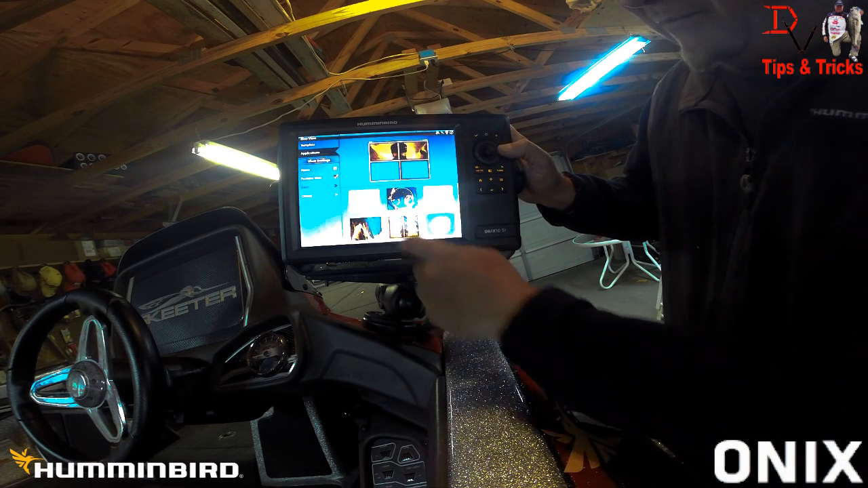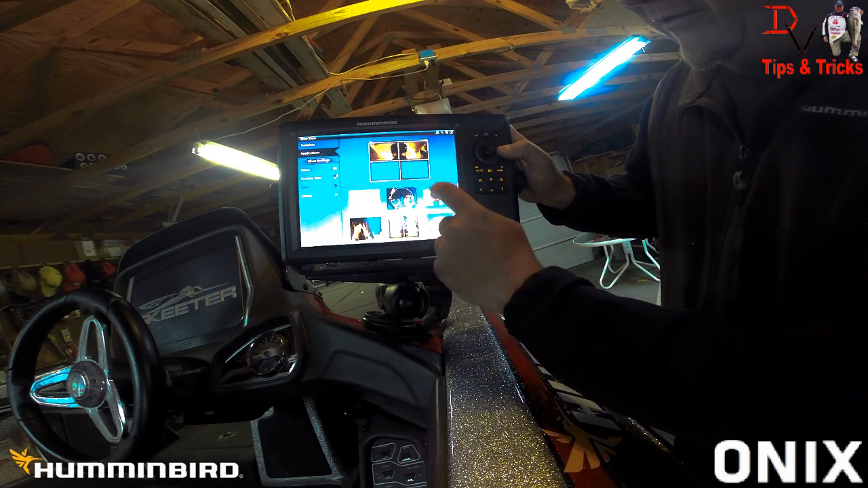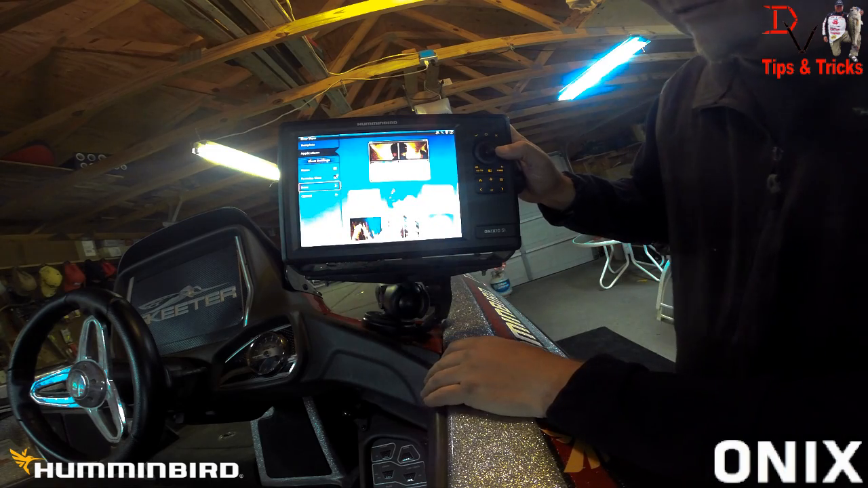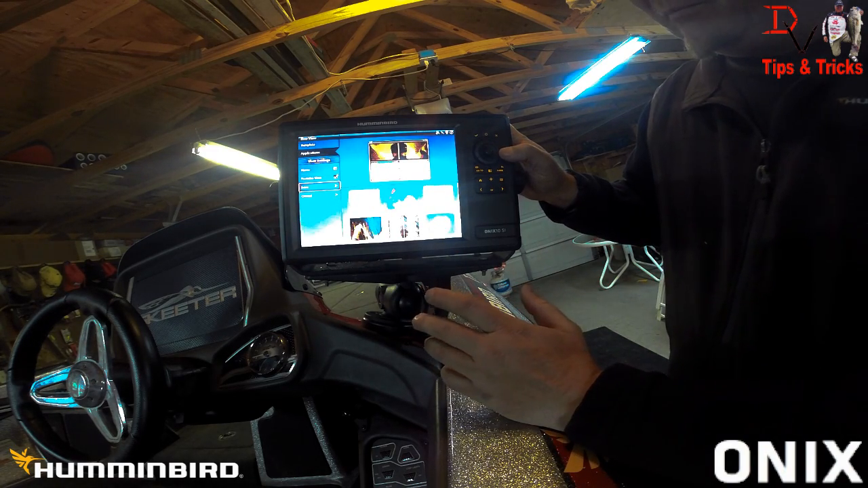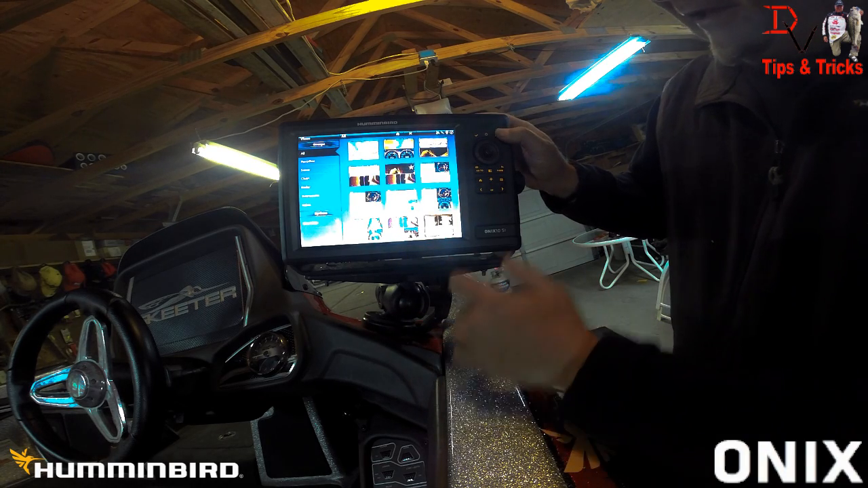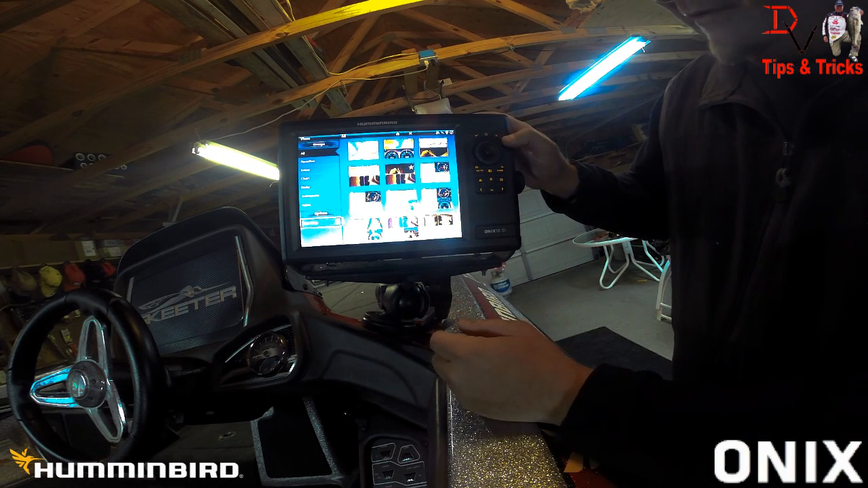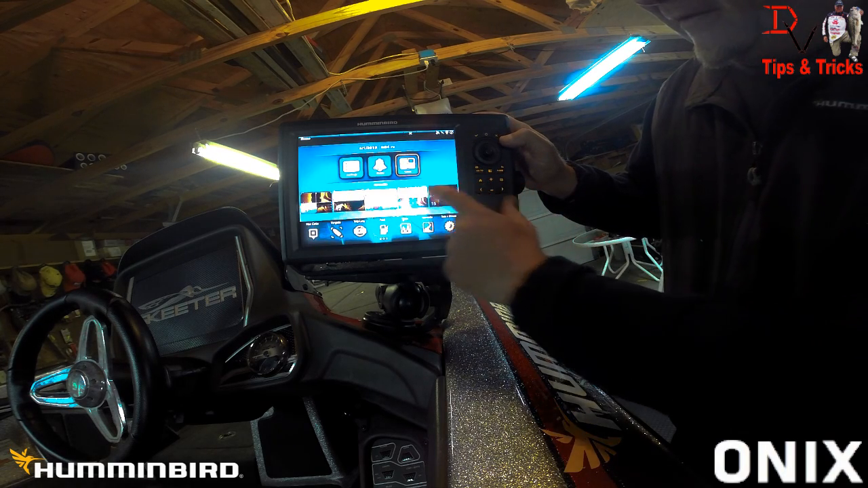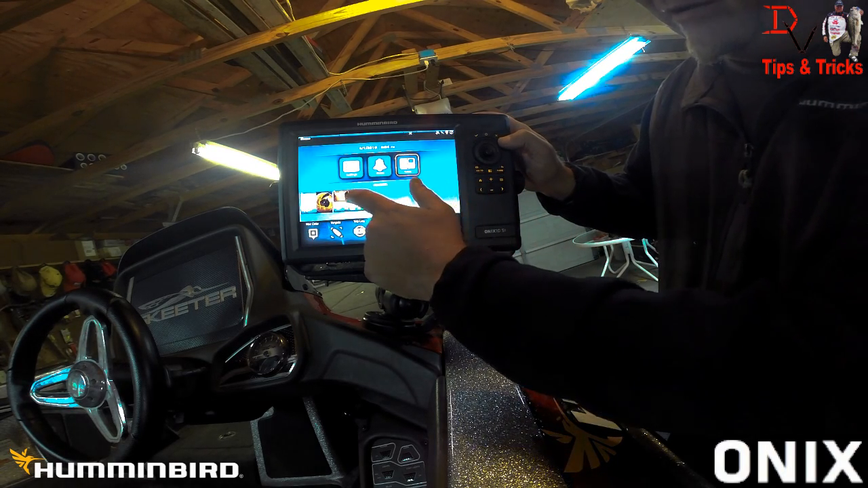We'll put side imaging up the top. We'll put 2D sonar down there, and we'll put mapping down here. We'll save that view. We'll save. And that is one of our new views. So now we'll exit back out. And our new view is going to be right here at the end.